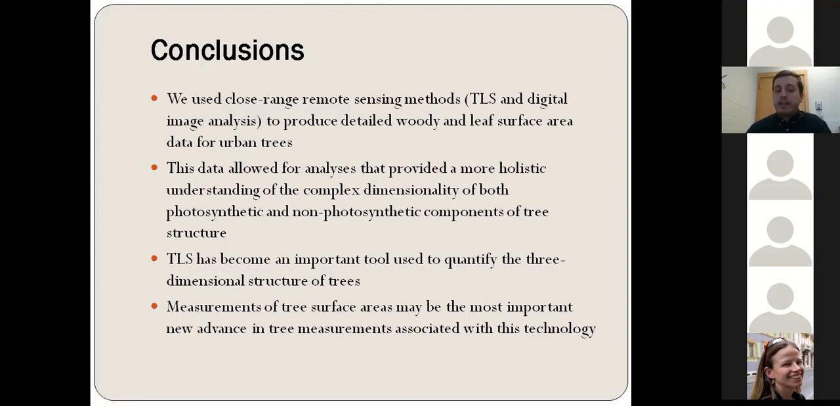Terrestrial laser scanning has become an important tool to quantify the three-dimensional structure of trees and their fractal architecture. Therefore, measurements of tree surface areas might be the most important new advance in tree measurements associated with terrestrial laser scanning, especially the surface area measurements that describe the woody skeleton of trees, because there has been less focus on studying the woody skeleton of trees in terms of the woody surface area.